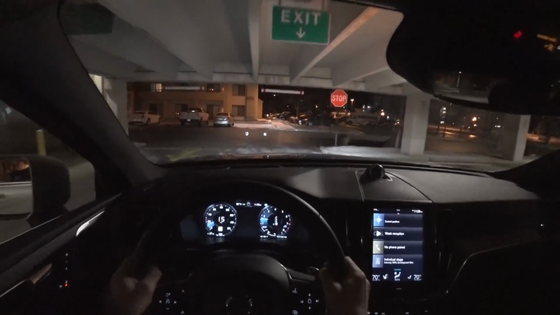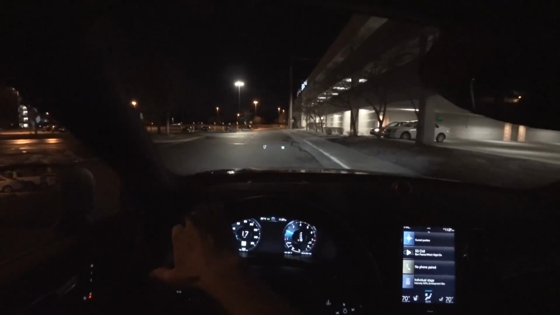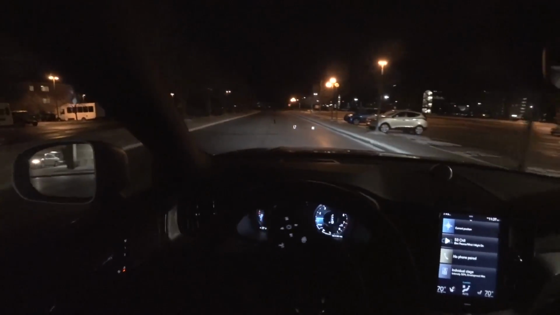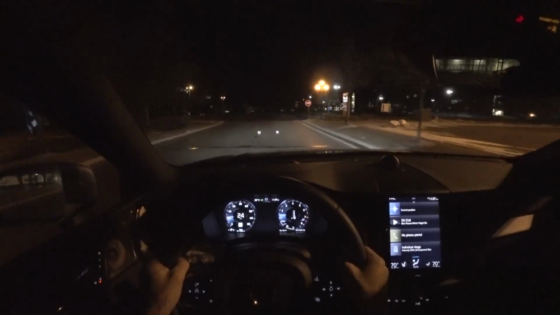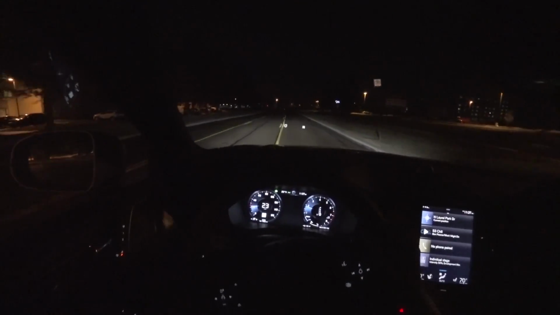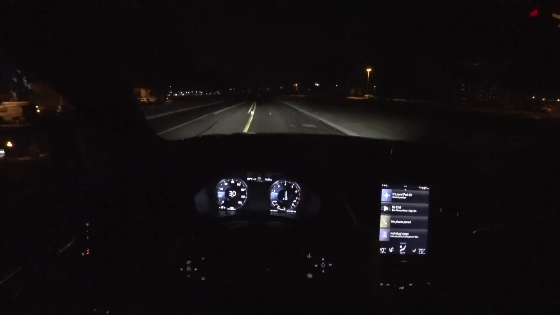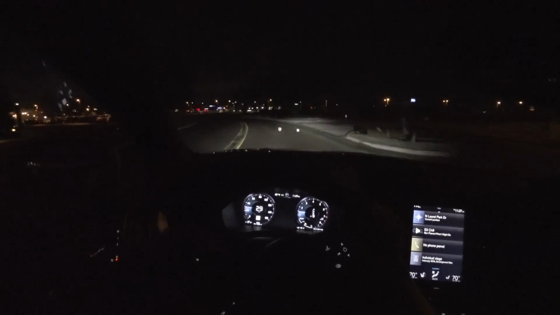You know, this XC60 strikes such a perfect balance for its intended purpose. It is an absolute road warrior. It's the right size, it's not too big, it's not too small. It's very comfortable. It's just fun enough to drive. It kind of does it all. It has great autonomous features. This is level 2. It's well equipped. It's well priced. It's good looking. I mean, daily driver status. You can't really do much better in this segment.